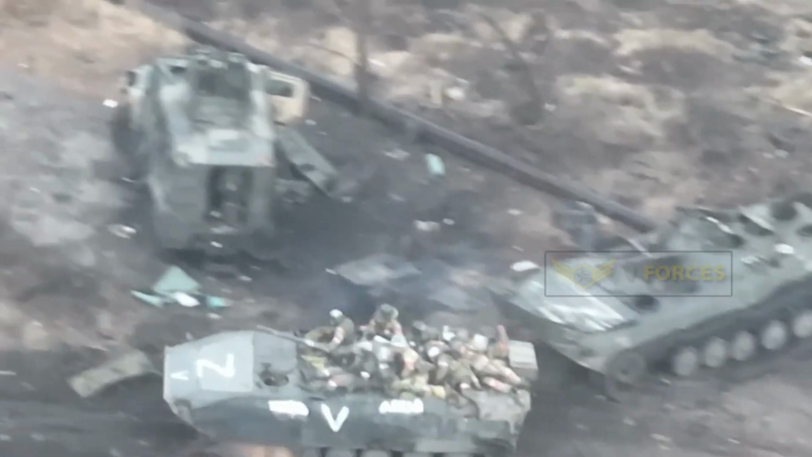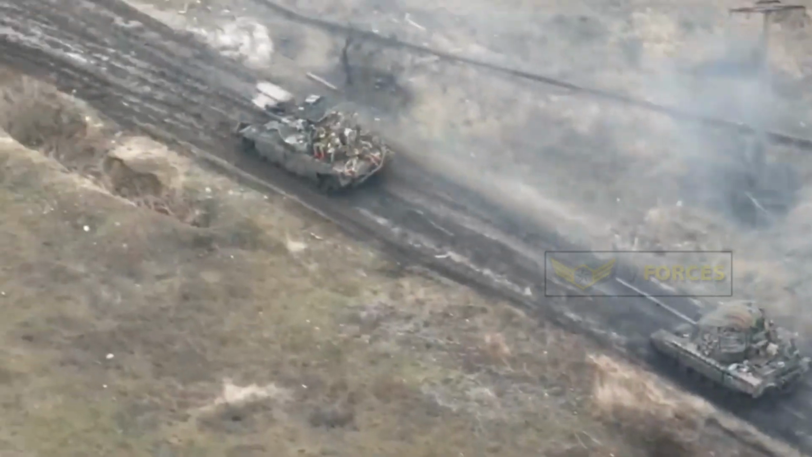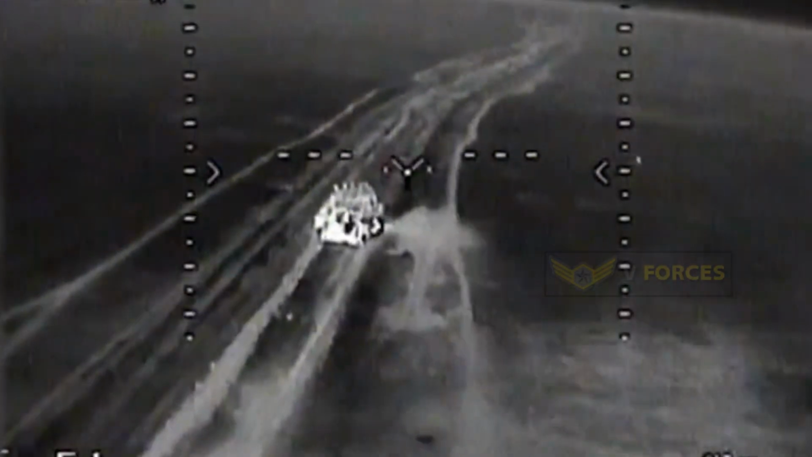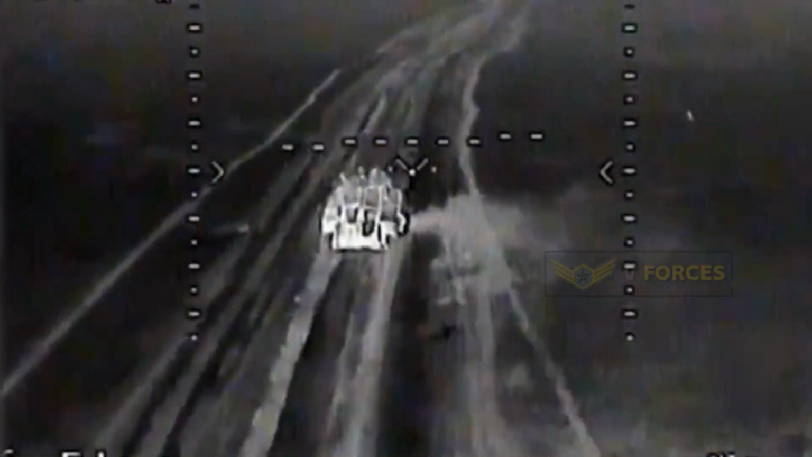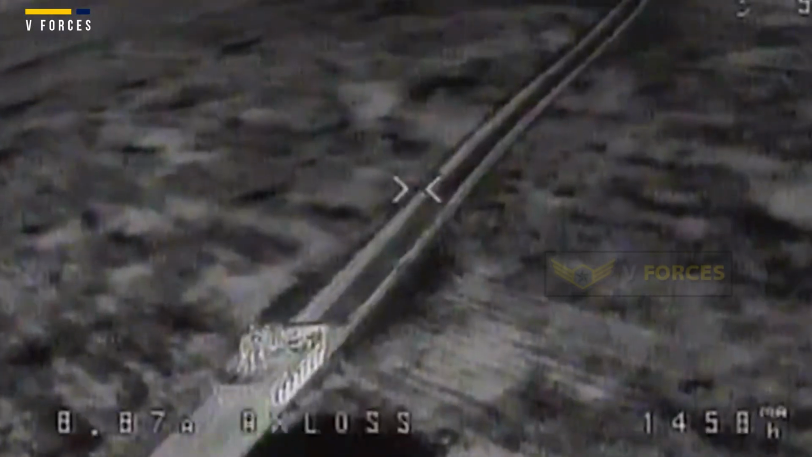The Militarnyi reported that using an FPV, first-person view, drone equipped with a thermal imaging camera, Ukrainian soldiers targeted and destroyed the advancing enemy vehicle. The FPV drone, provided to the troops through donations from civilians, played a crucial role in this operation. Footage of the drone operator's combat actions was made public by the Come Back Alive Foundation, which coordinated the collection of donations for the Ukrainian forces.